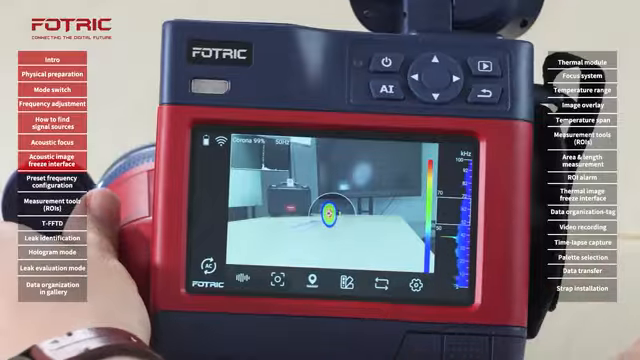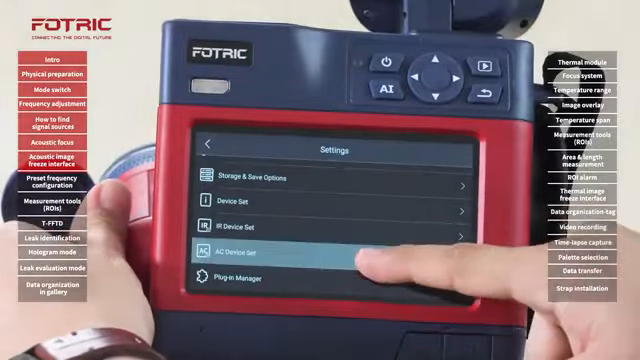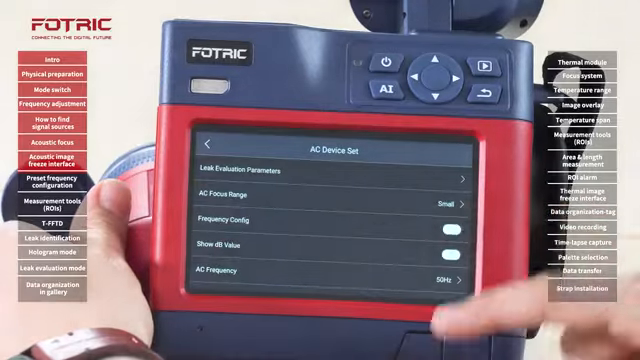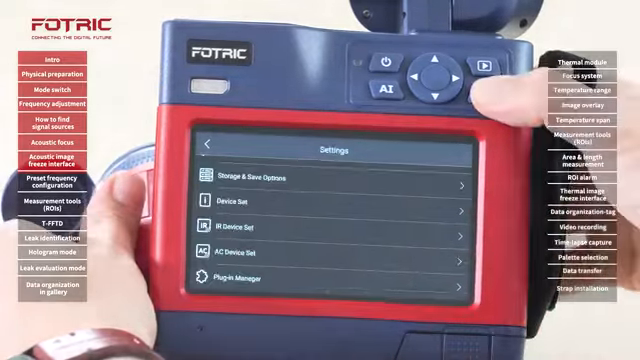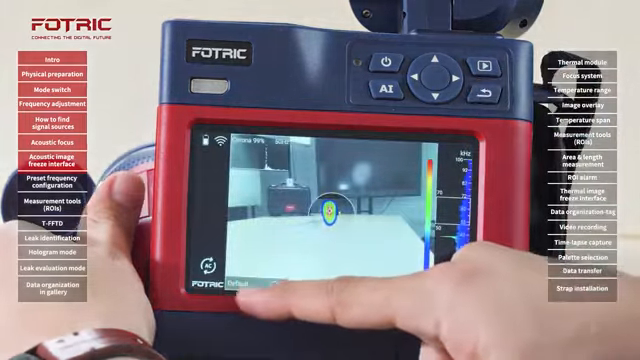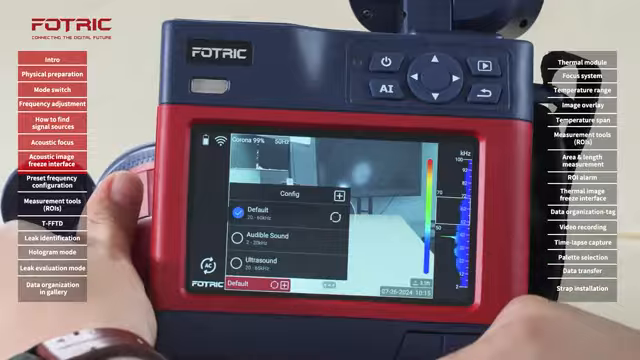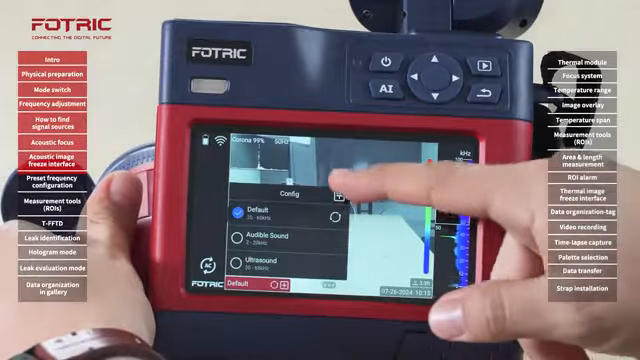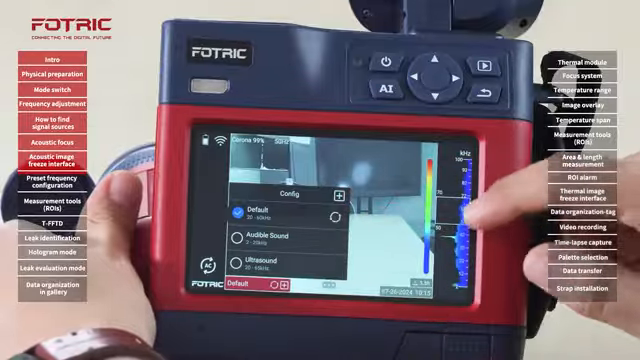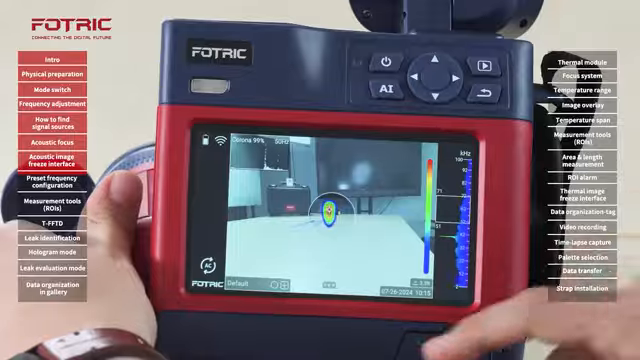First, I will go to the main menu. I will tap on Settings, find Acoustic Device Set, and then go to Frequency Configuration. I will tap right there, come back, and you will see that on the bottom left corner there is a little icon saying Default. If I tap right there, I will now see this plus icon. The plus icon allows me to choose one specific range that I'm interested in saving.